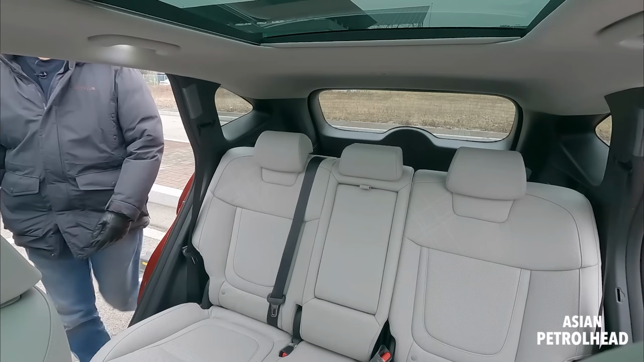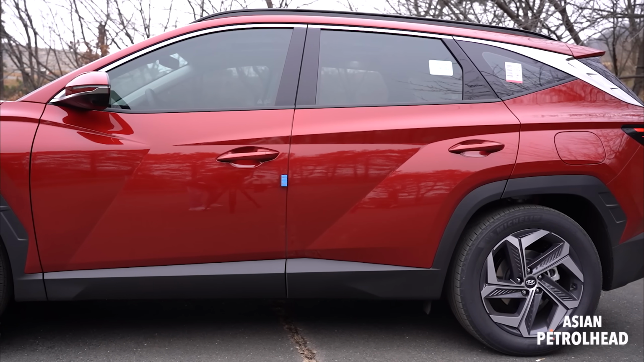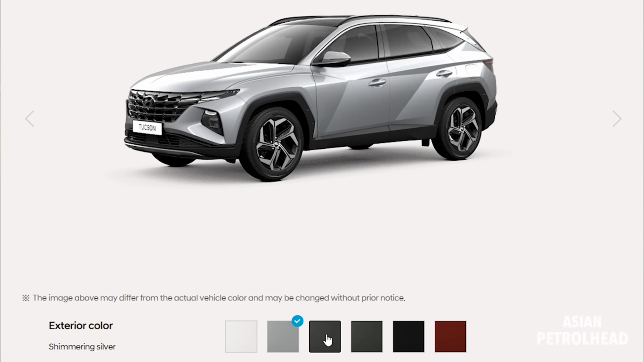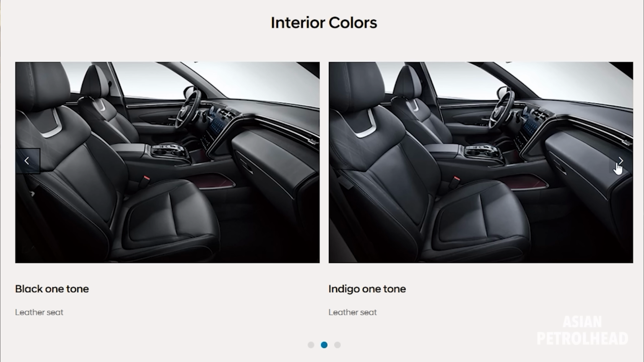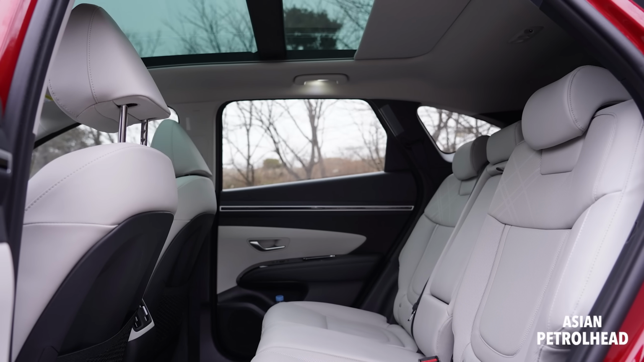Okay, so this is what the side looks like at night. It actually came with crimson red. You can choose among 6 different exterior colors and 4 different interior colors, and our tester actually came with gray interior, so we're going to show you that in just a bit.